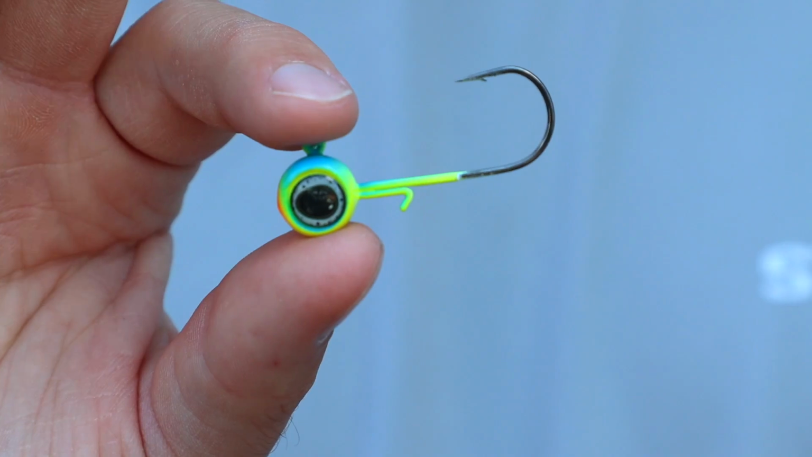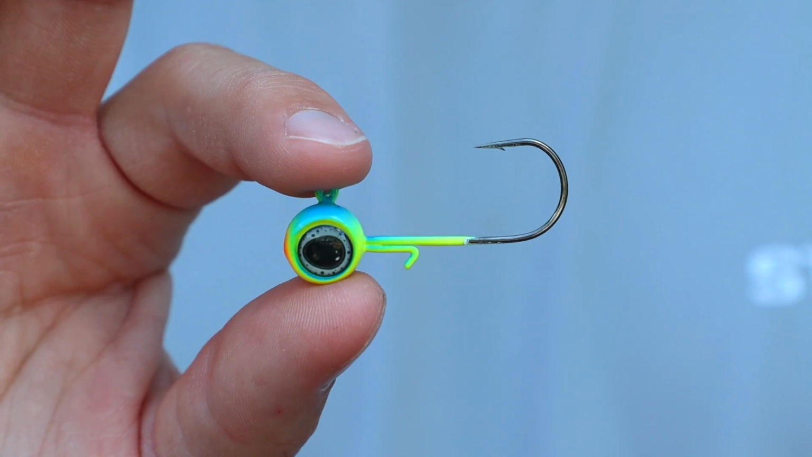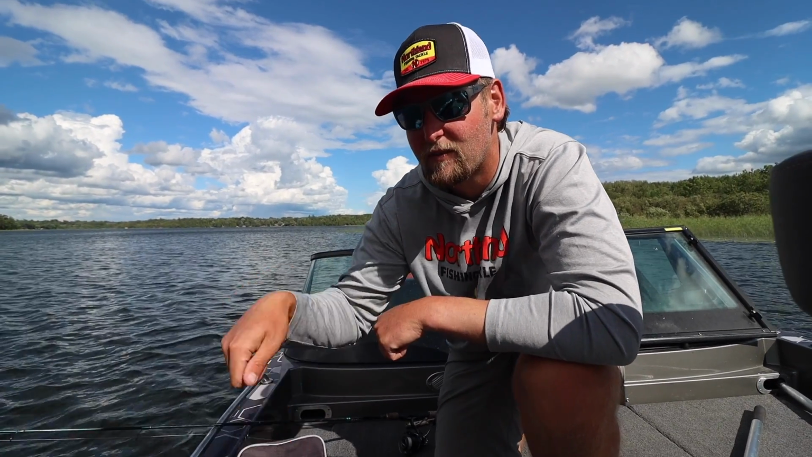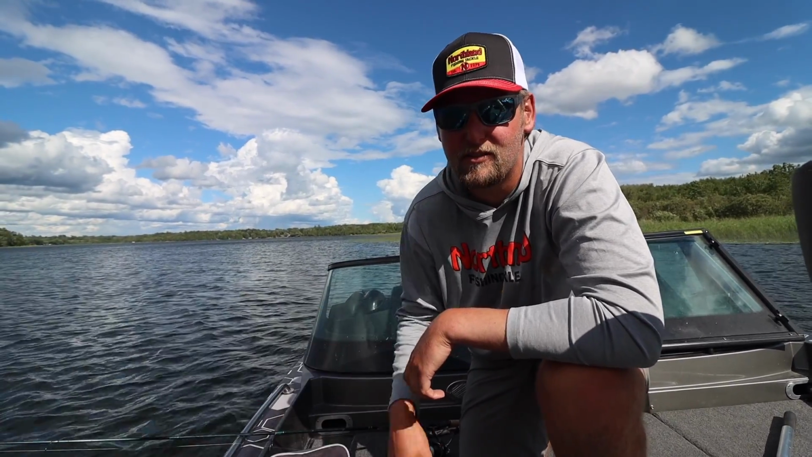I don't have to worry about it. I like using a deep V more. It's got a little bit wider gap on it, a little bit longer shank on it. That way, if you do hook into a big one, you got a little bit of space in between there and you don't have to worry about it popping out of their mouth. So number one, deep V jig is definitely my go-to under a bobber.